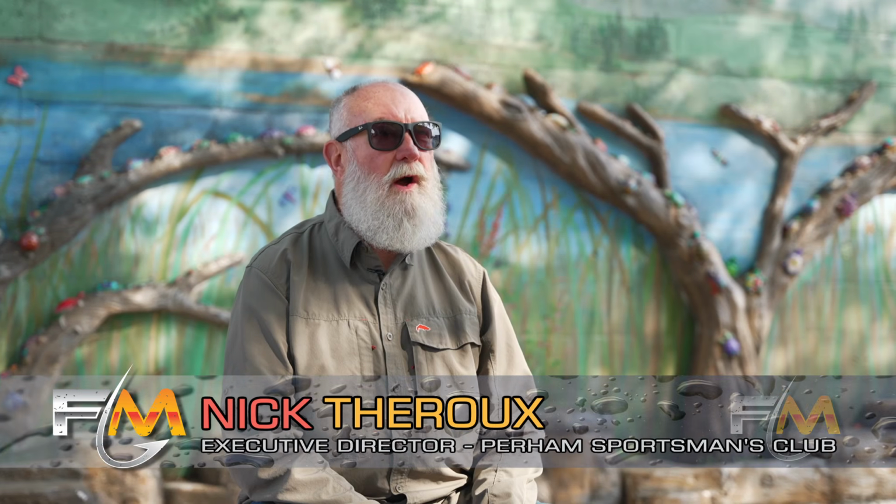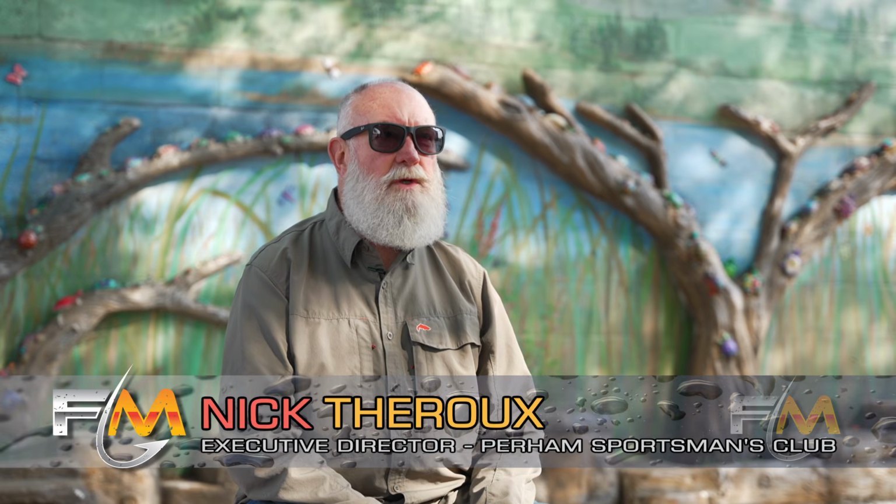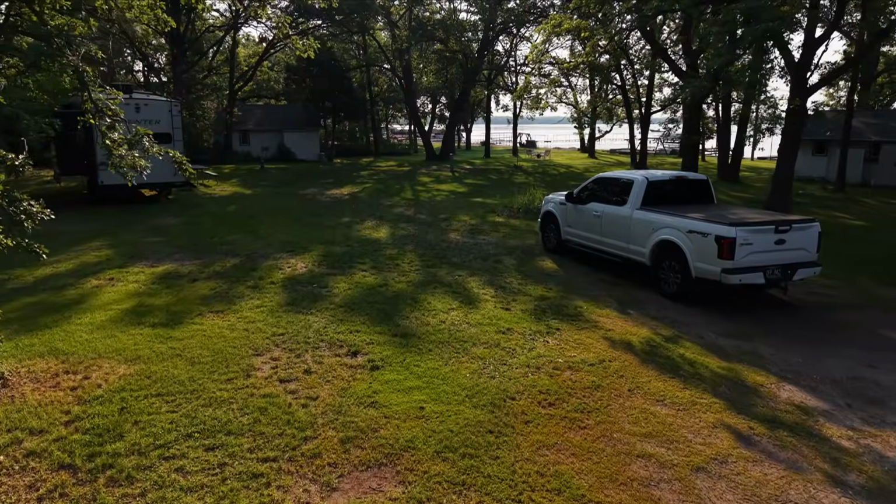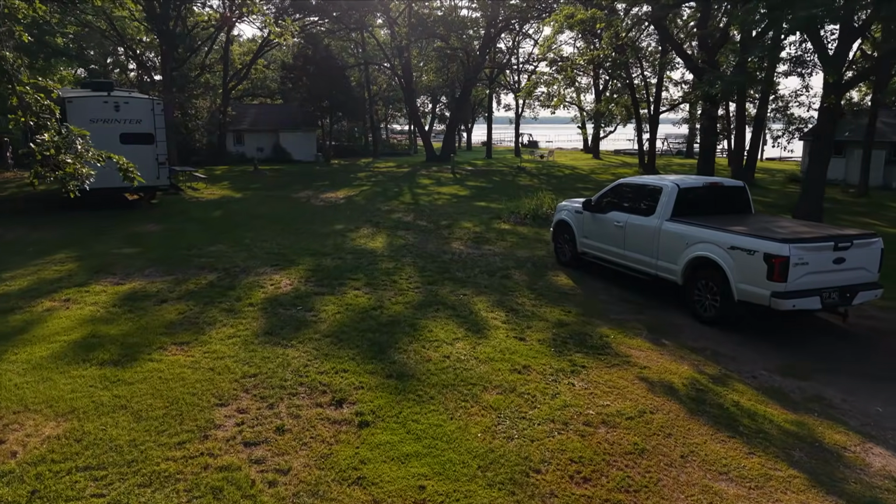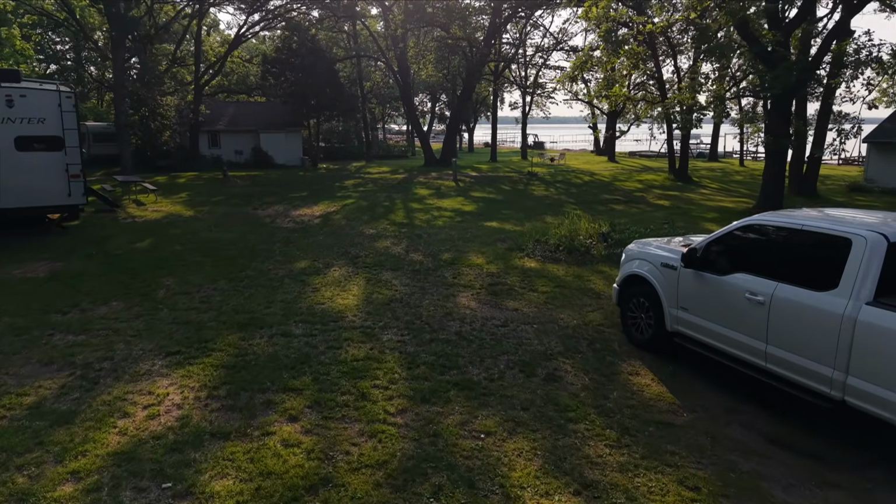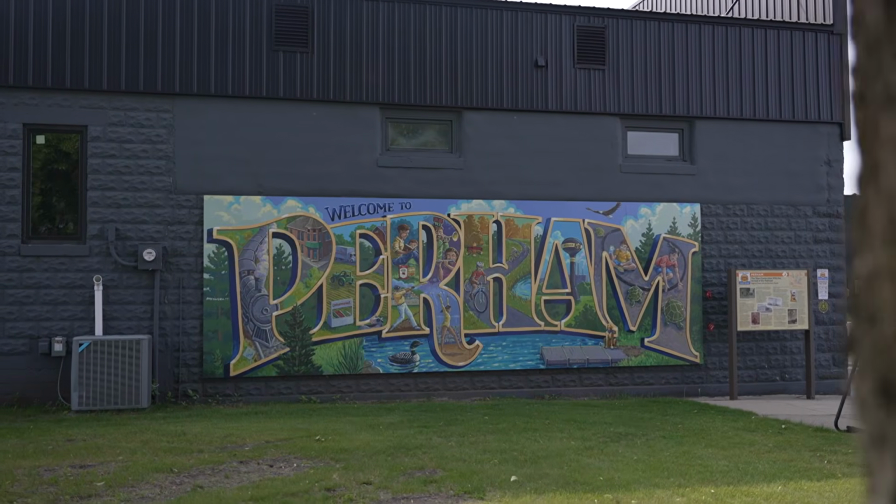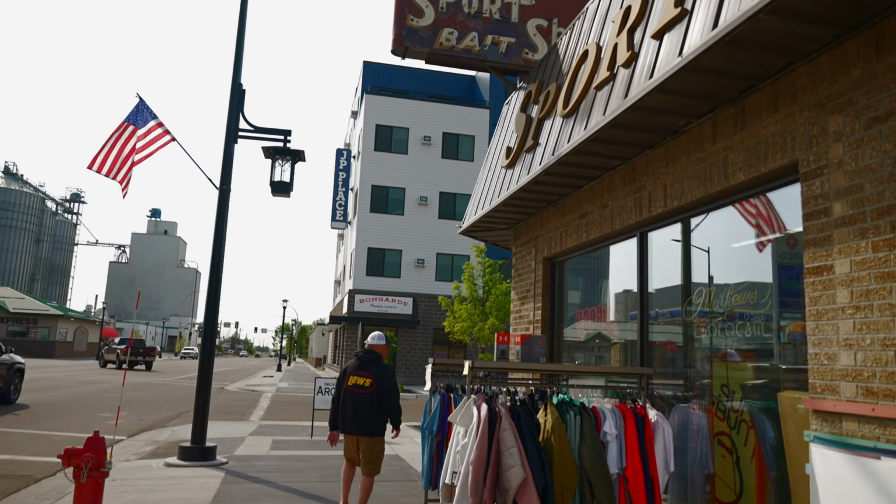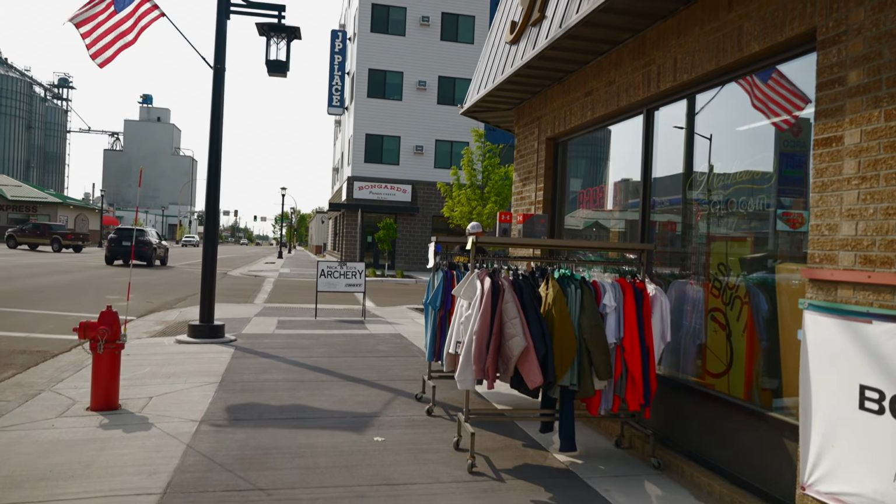First off, as the Perham Sportsman's Club, we want to be all things to all sportsmen. So this area does offer an outdoor experience for everyone, from fishing to hunting to hiking to bird watching, cross-country skiing during the winter. So all the outdoor activities for youth. We offer disabled activities, veterans, and the entire community is involved in it.